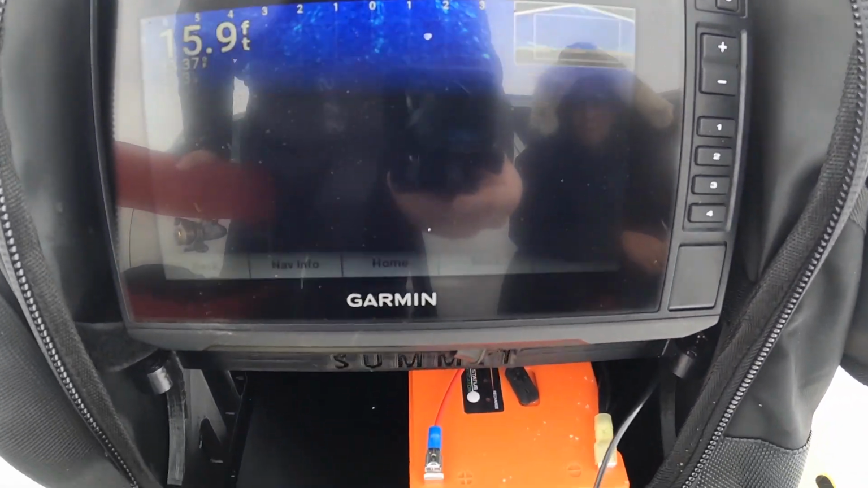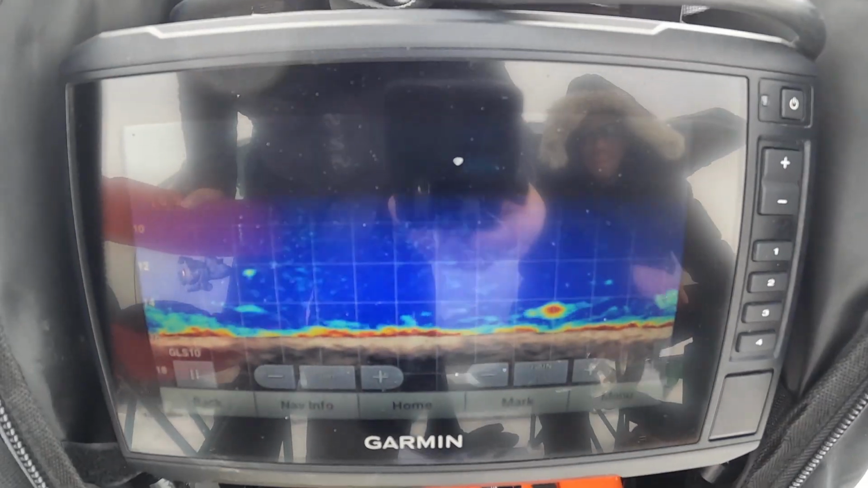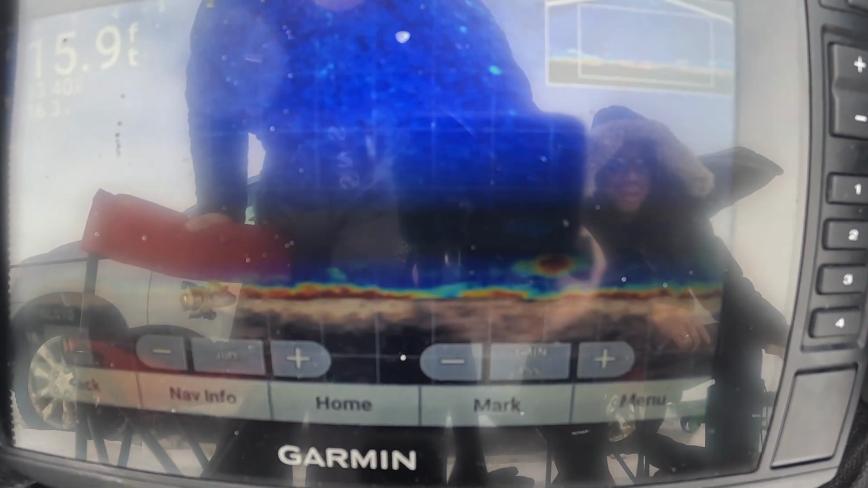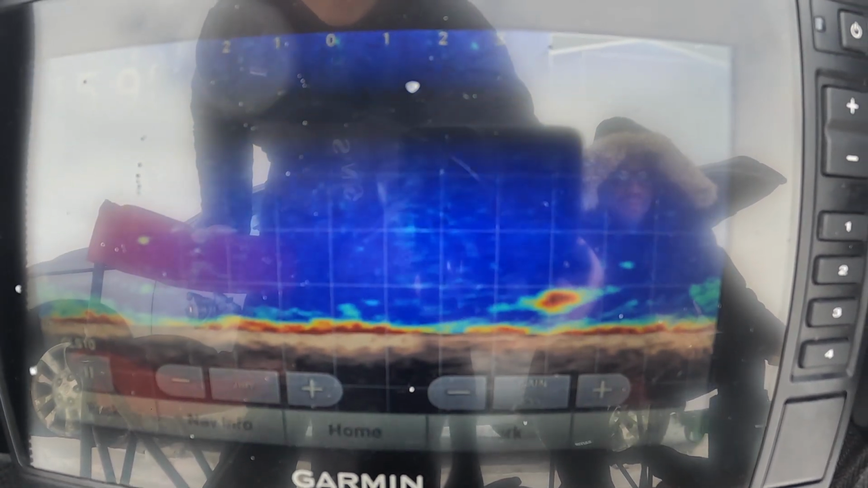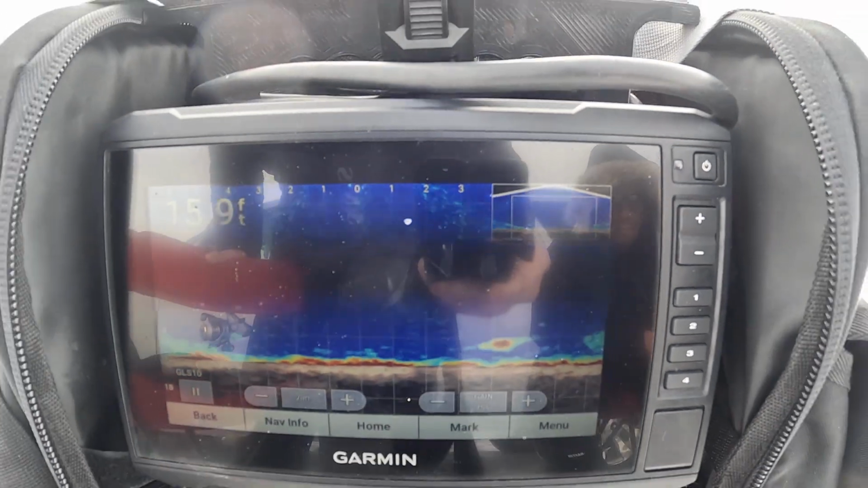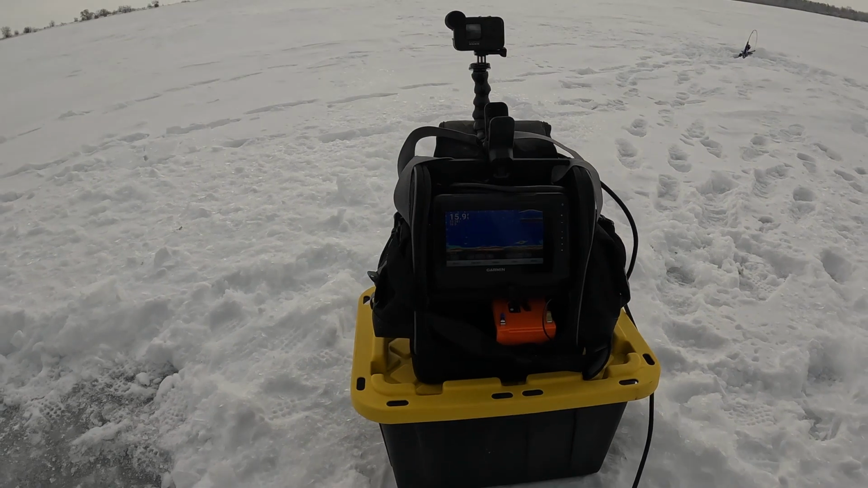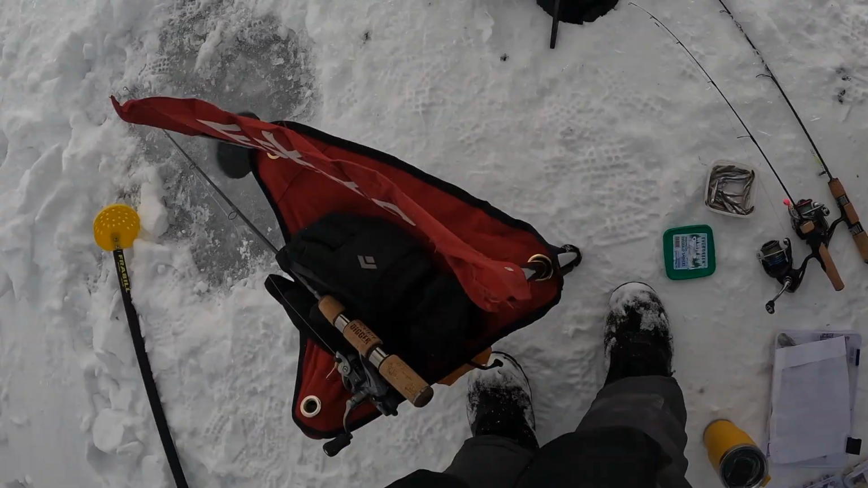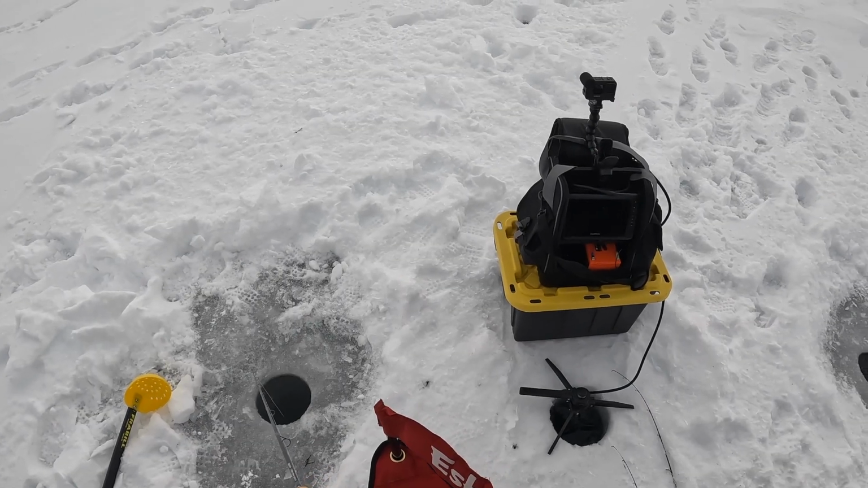Piece of ice. Oh, look at this. Look at my piece of ice. Oh, there's another one down there. That's gotta be a walleye. Oh no, don't go away.